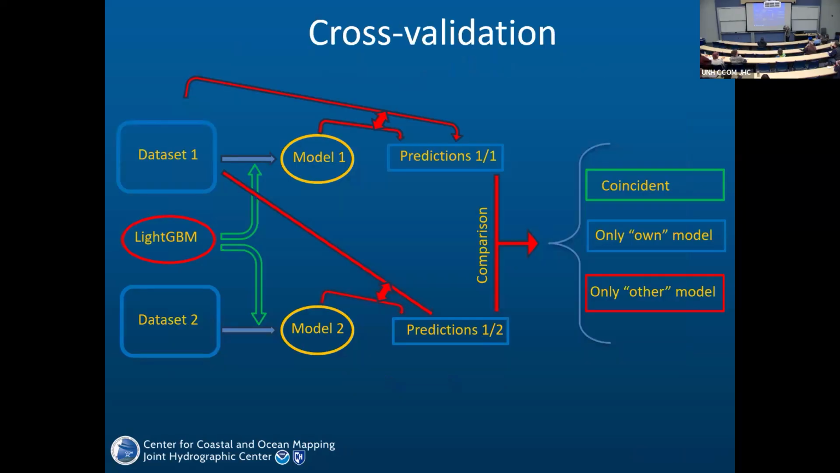Cross-validation is the most important thing here. It means that we train a model on one data set and then apply it to another data set. If it's applicable, it's good. If it's not applicable, it's not good. Cross-validation is done in the standard way. We have two data sets, 1 and 2. We train models 1 and 2, and then get two sets of predictions: prediction 1-1, prediction 1-2. And then we compare the results of the predictions.